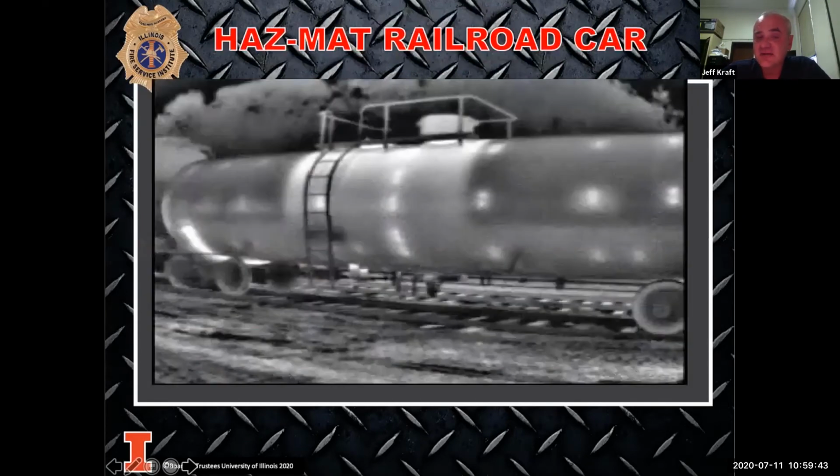A tanker car. The middle looks different than the two ends. So that would tell me that there is a product in one of them, depending on what those temperatures are, depending on what it carries, depending on how it's broken up. But I know that they're not set up all the same.